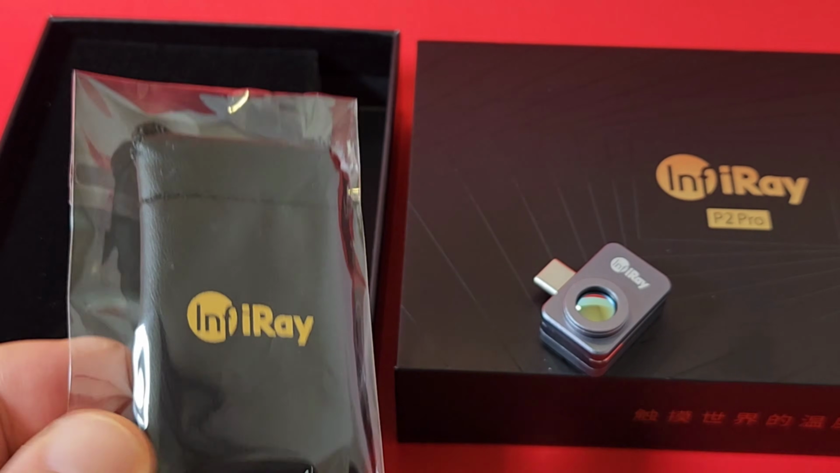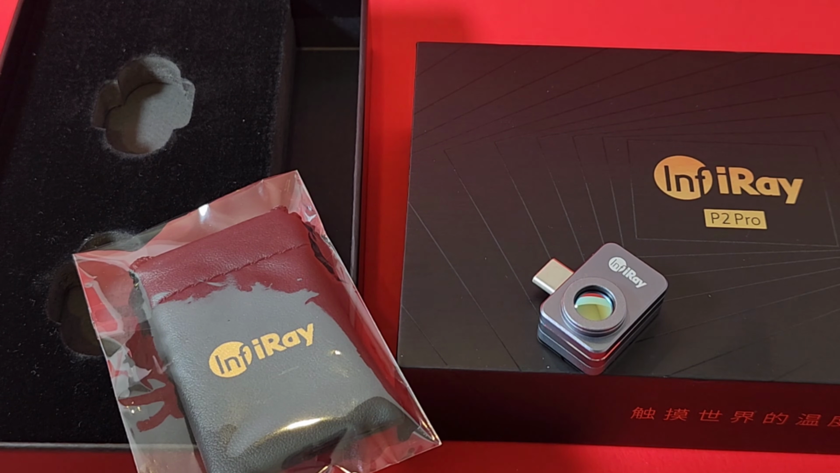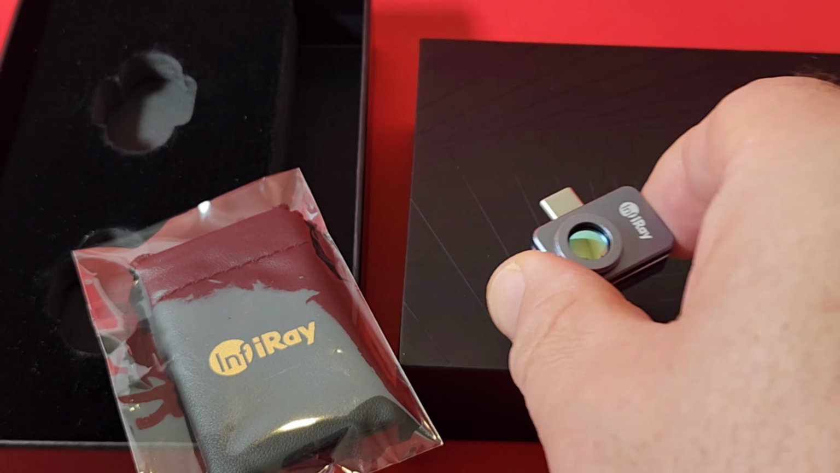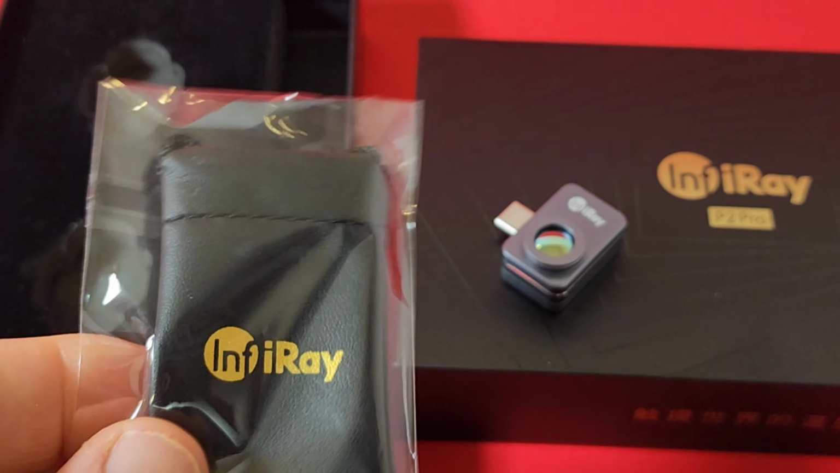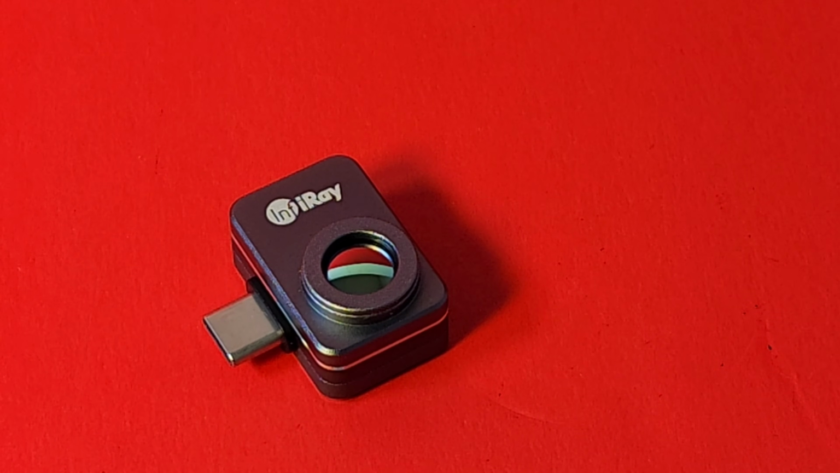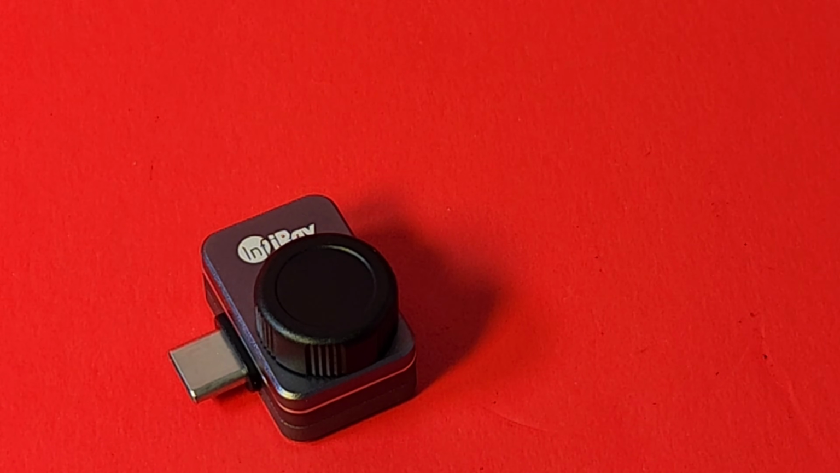Now this is a good thing because this is so tiny, you can lose it. Oh man, yeah, it's very easy to lose. So having this little case is a good thing. Believe me, it's a good thing. Gosh darn it, InfiRay is so smart. They even thought of that little lens cap to protect your thermal imaging camera.